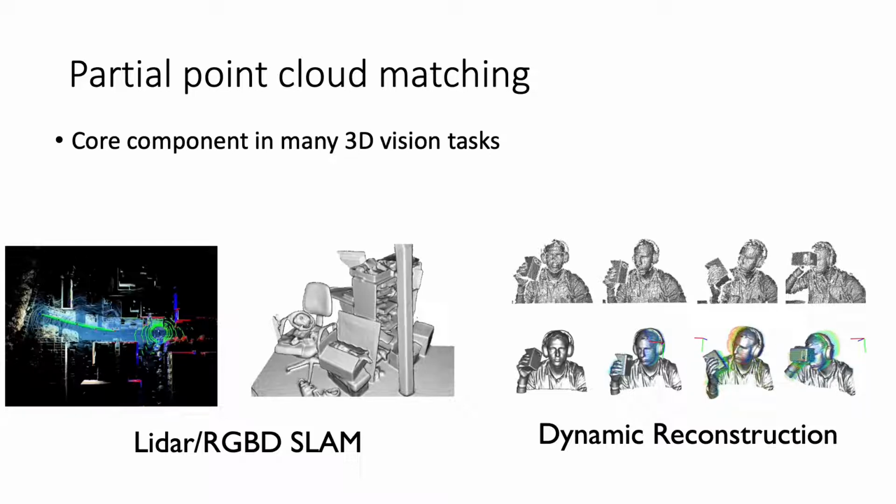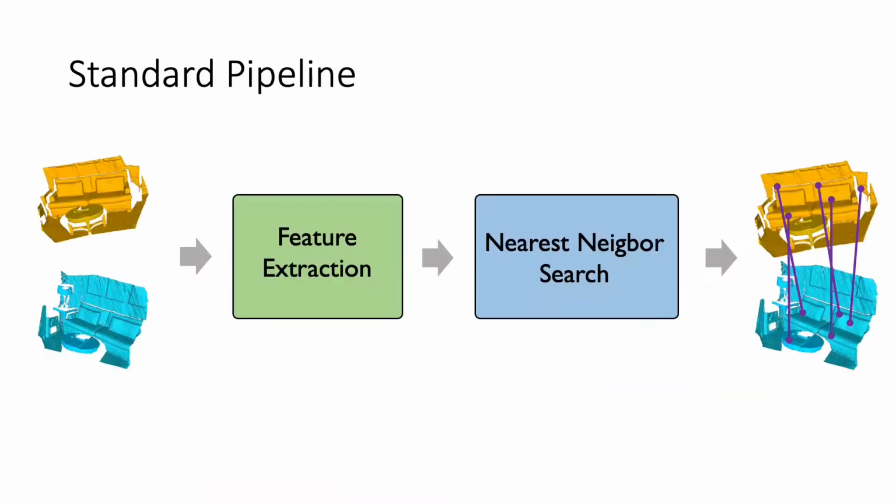In rigid scenes, point matching can be used to estimate camera position for SLAM systems. In deformable cases, it facilitates dynamic tracking and reconstruction. The standard point cloud matching pipeline consists of two phases: point cloud feature extraction, followed by nearest neighbor search in the feature space.